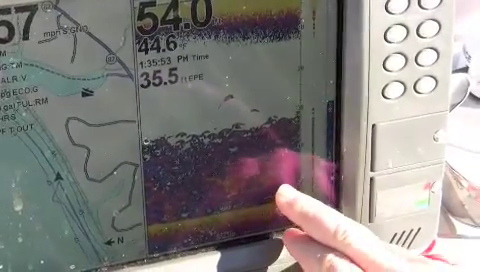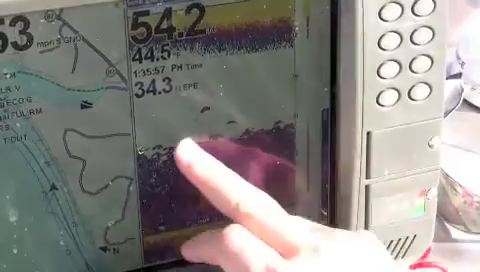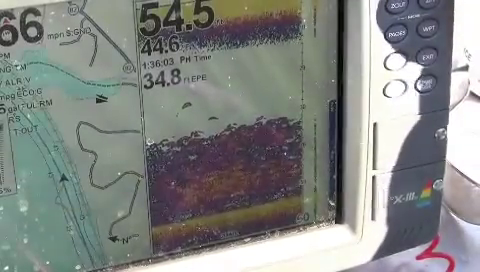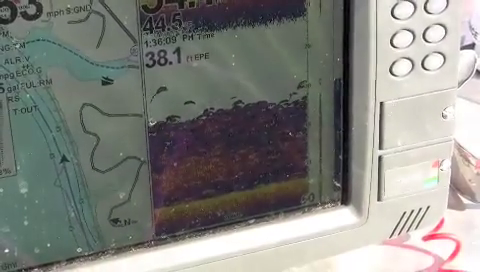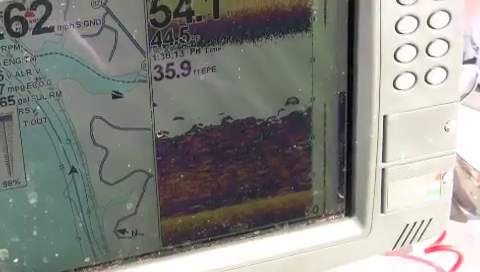Okay, now there are a few big fish that you can see mixed in, but the majority of this stuff that you're seeing on the locator is shad. I can turn the power up even a little bit more, and you can start to see some of the larger fish that are mixed in there. But this was a very large fish that was up at 30 foot.